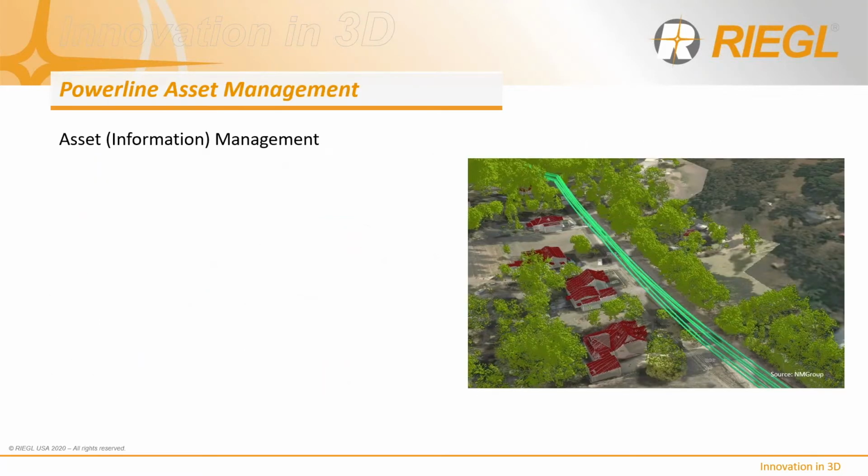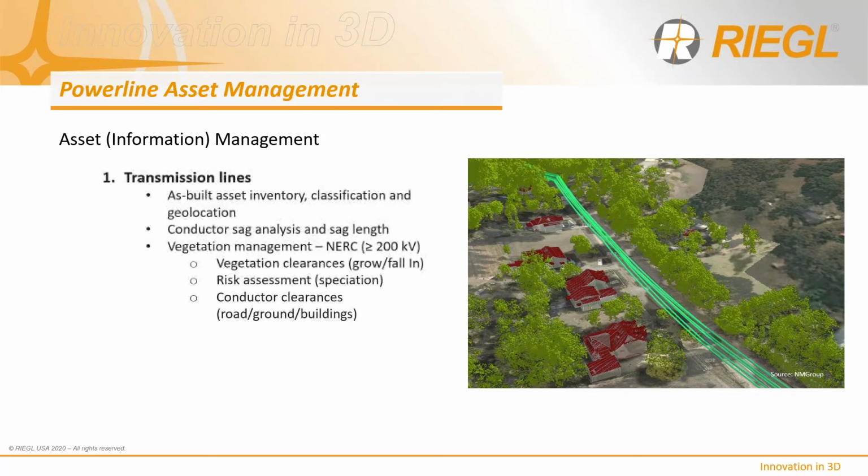Asset management is really about collecting, measuring, interpreting, and actioning information about the asset for safety and longevity. There are many measures of asset management that are performed within the industry, both NERC mandated and otherwise. With transmission lines, we often look at line routing exploration, as-built asset inventory, geolocation of poles, conductor sag analysis, and of course vegetation management initiatives that include vegetation clearances for growing and falling analysis, speciation, risk assessment, and conductor clearances to roads, buildings, and surrounding man-made structures.